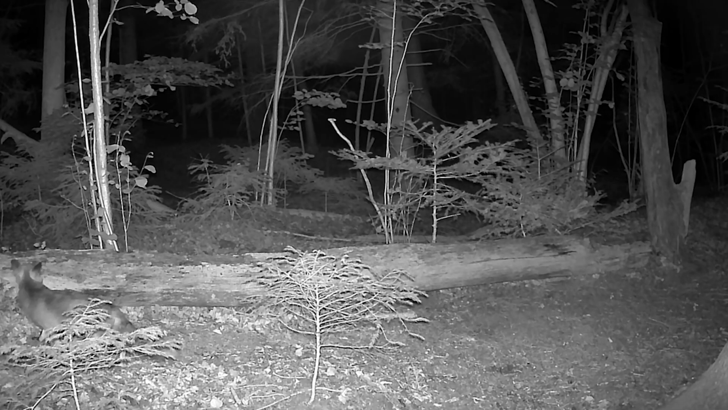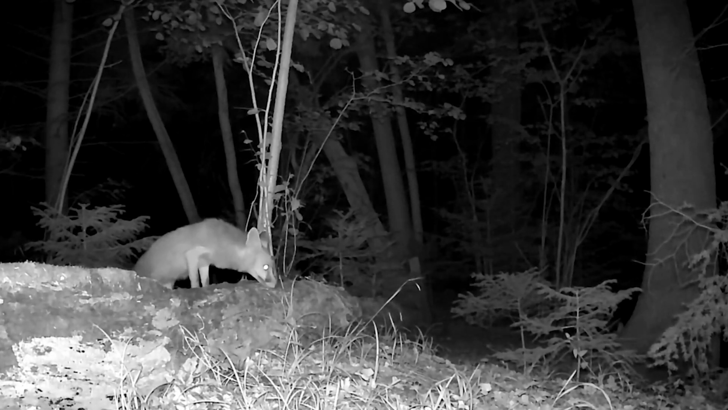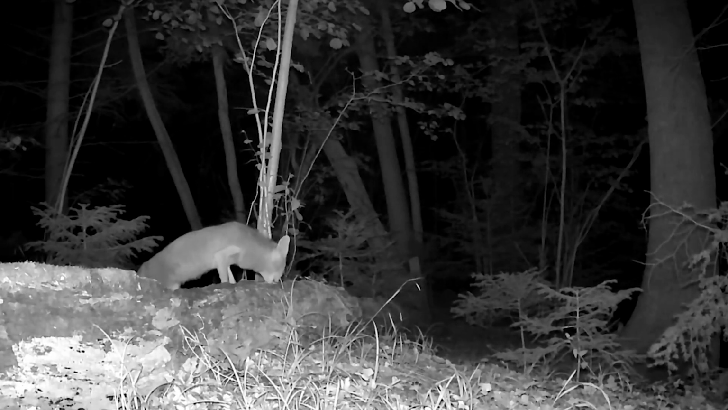Only a few hours pass. The darkness of the night dissipates, giving way to the soft morning light. And the secretive marten is replaced by a completely different character. A second camera trap, set up half a kilometer down the slope near a forest clearing, captures stunning color footage.